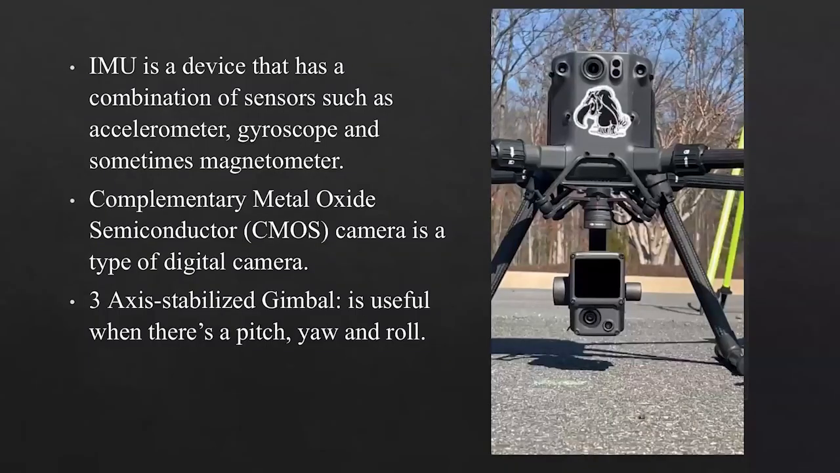And coming to the 3-axis stabilized gimbal, this is useful when there is pitch, yaw, and roll. Pitch means moving forward or backward, yaw means rotating 180 degrees or 360 degrees, and roll means moving left or right in terms of the UAV. This gimbal helps in obtaining stabilized footage. The gimbal ensures that the camera remains steady when the UAV is moving.